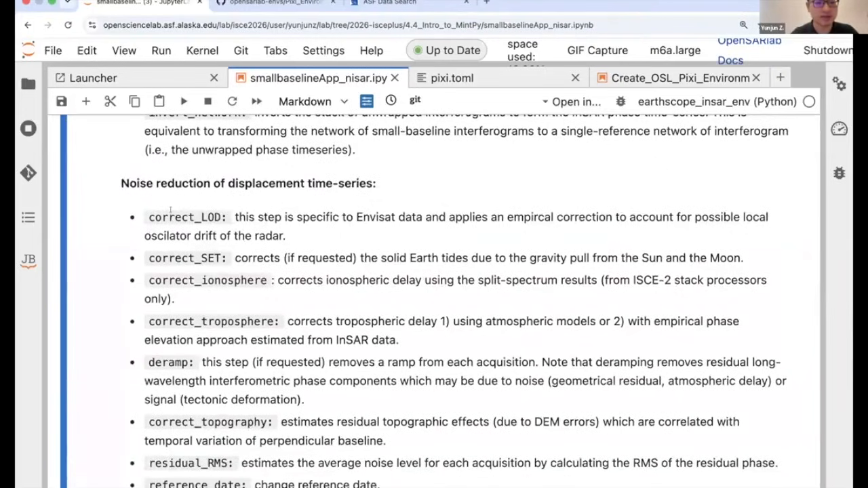In the time series, you can correct various things. The first one is called the local oscillator drift. That's a thing specific to Envisat. That's the timing machine available on the SAR payload, and it used to have some local drift or bias in that timing machine on the Envisat satellite, but it's fine for the rest of the satellites as we know so far.